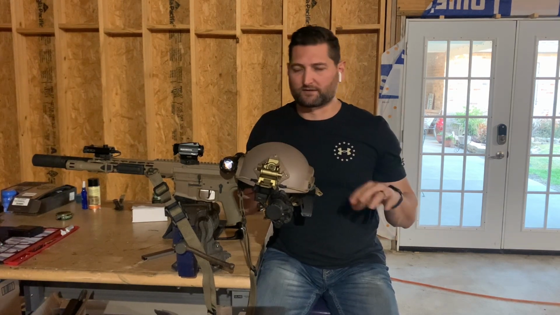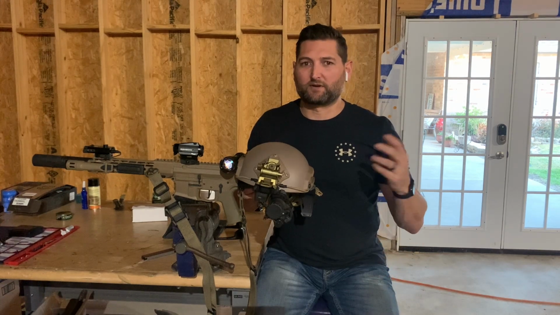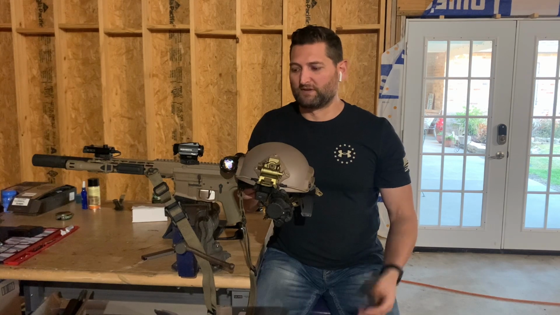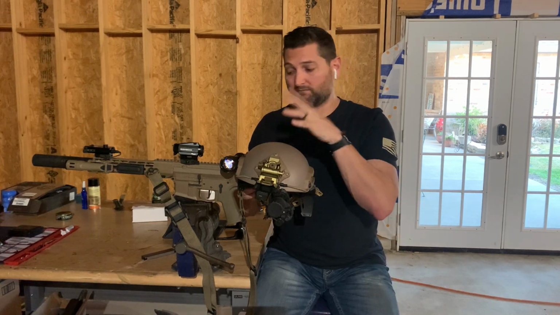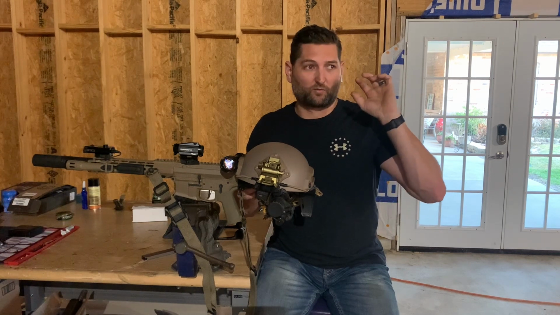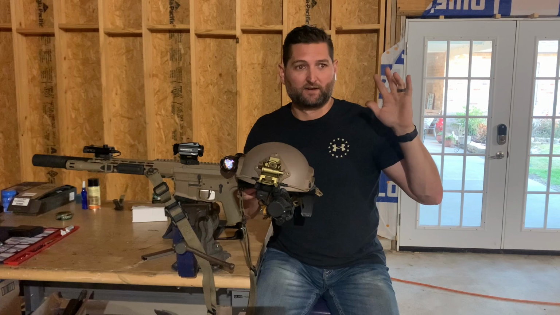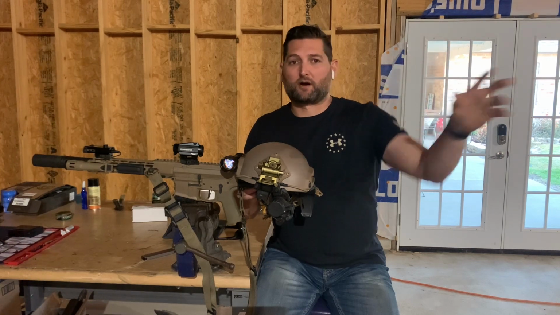IR illuminators, you can get cheap ones and you can get expensive ones. This one, like I said, is a cheap one, but it works great. It does what it needs to do. It's not really to reach out and touch at 300 yards. This thing is to reach out to 100 yards.